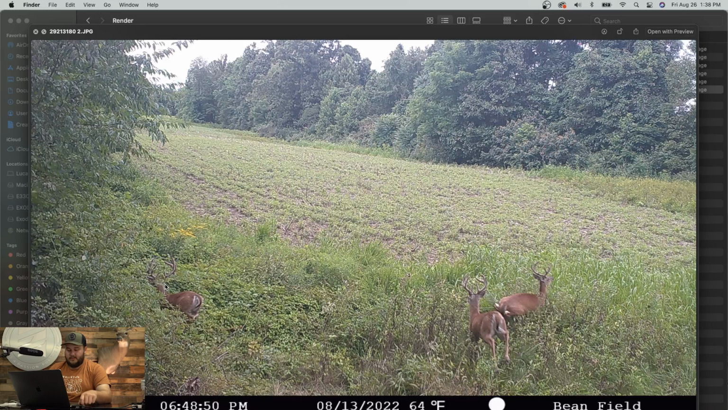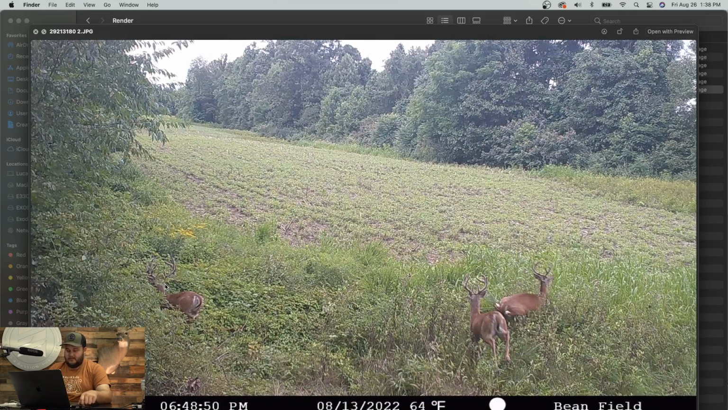And then here he is again. Just a super wide, super big buck. Didn't have any of these other deer on the lift too. That's probably 500 yards up the field from this camera either. So, and that's it for the bean field.